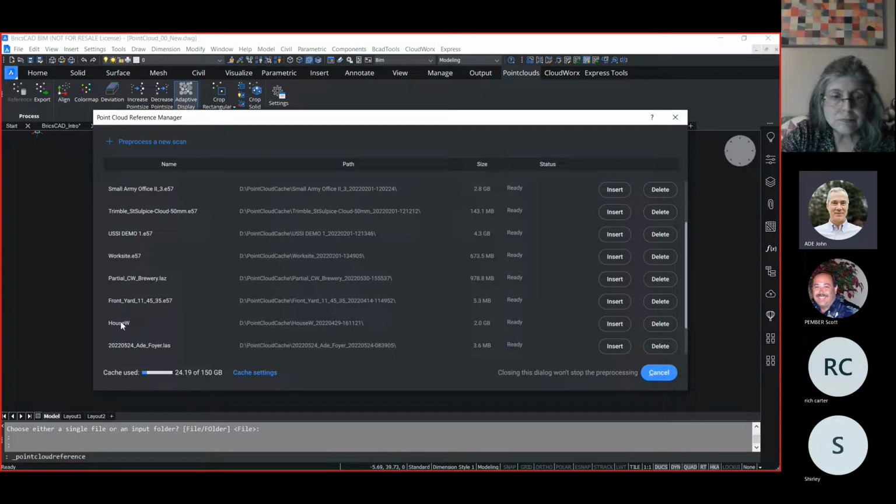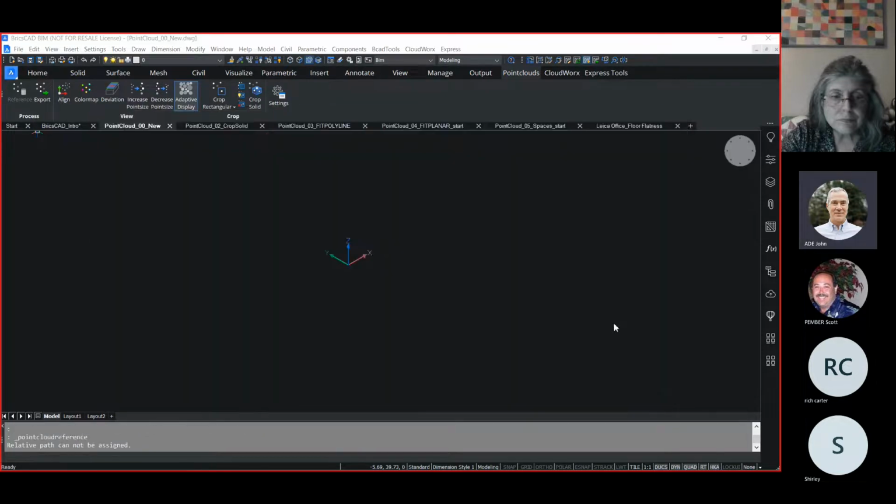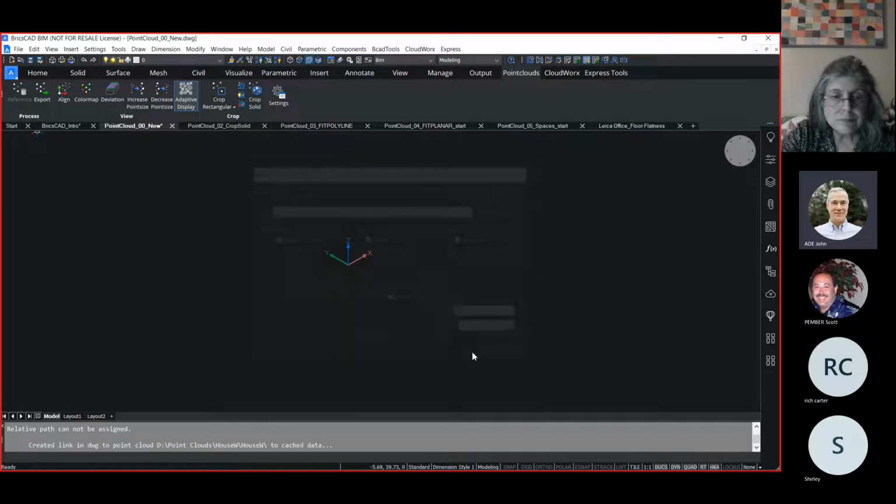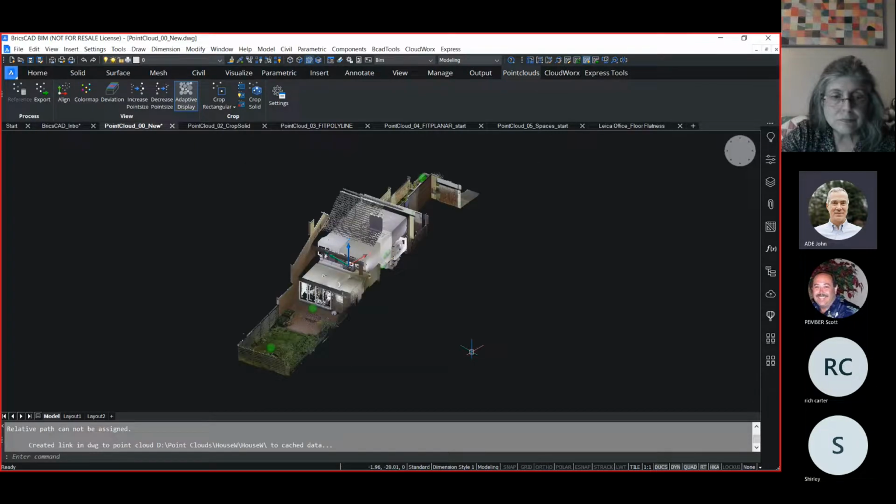From the point cloud manager, I can then insert any point cloud that's already been pre-processed. We're going to use this one of a house. It's 2 gigabytes, and go ahead and insert it. The advantage of it being pre-processed is now I can insert it into any drawing, almost like an XREF attachment, and it'll do it almost instantly. And there's our point cloud.